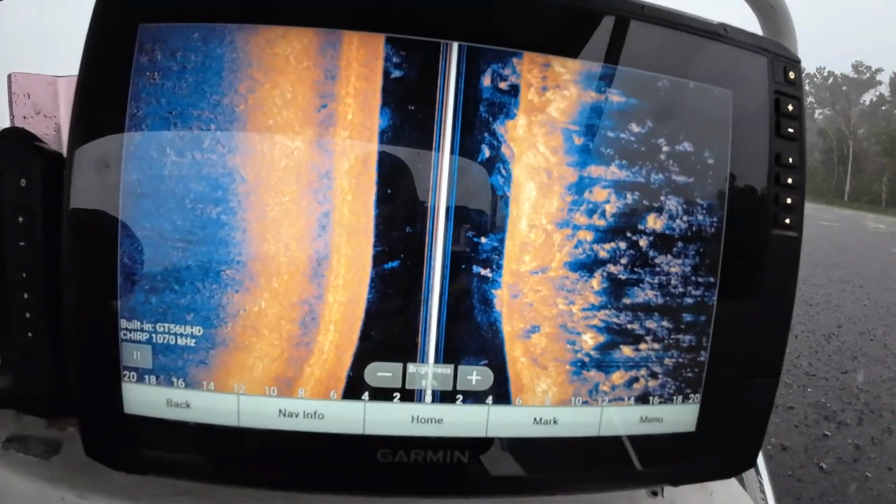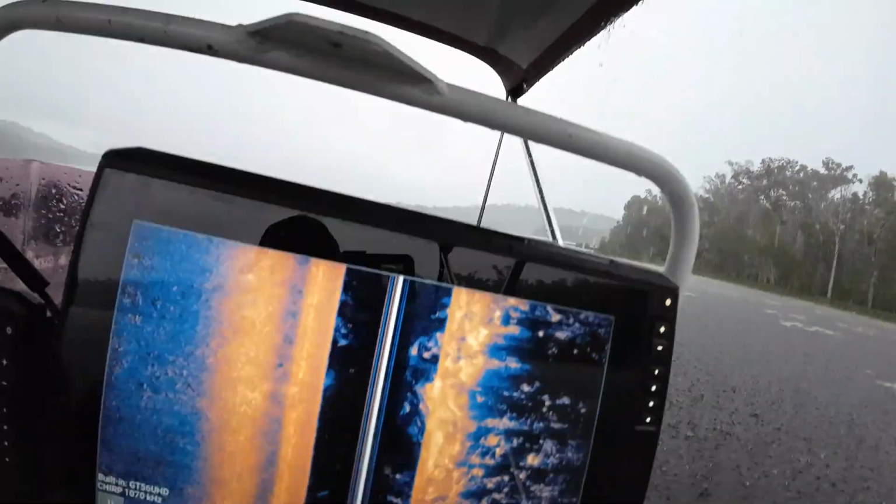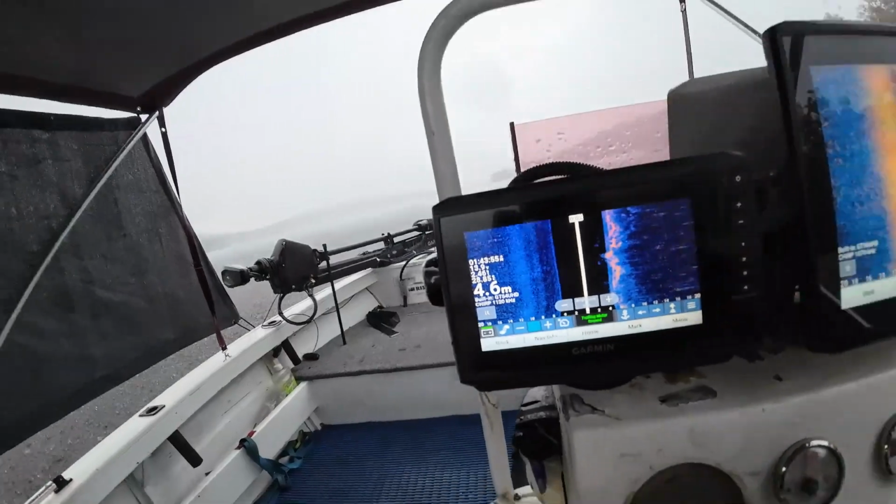But both sounders, this is running the 56 and this is running the 54. There's definitely a distinctive difference between the two, and I was disappointed with the 54 with the side scan, but with the 56 you can clearly see now, or I can see, a better image. So hopefully that will help me catch better barra or more barra.